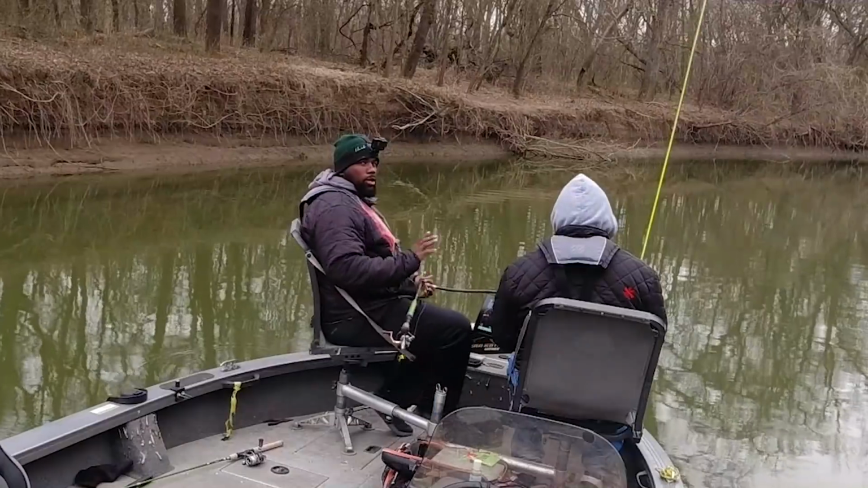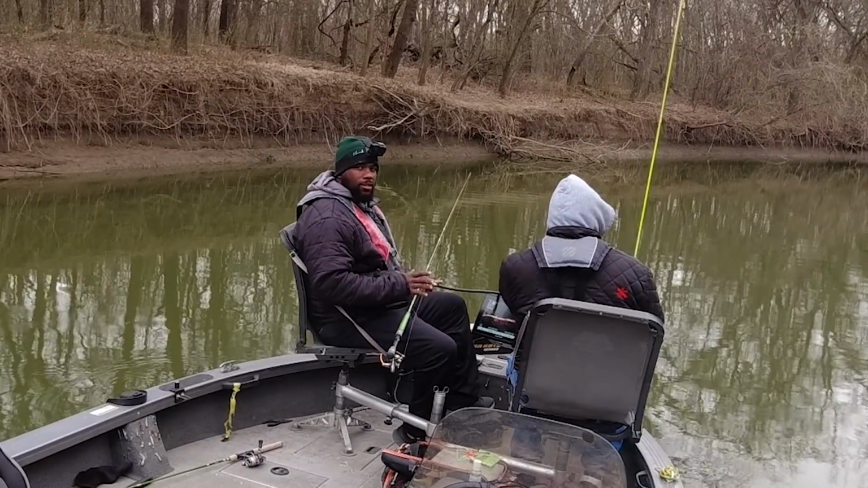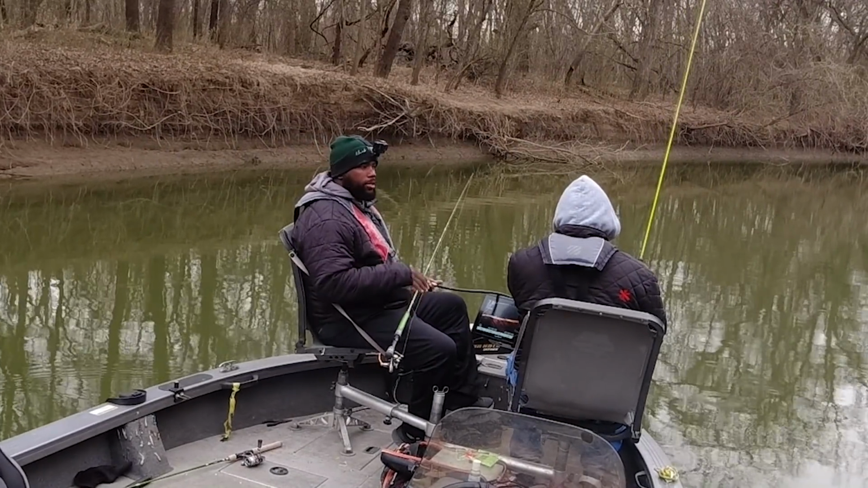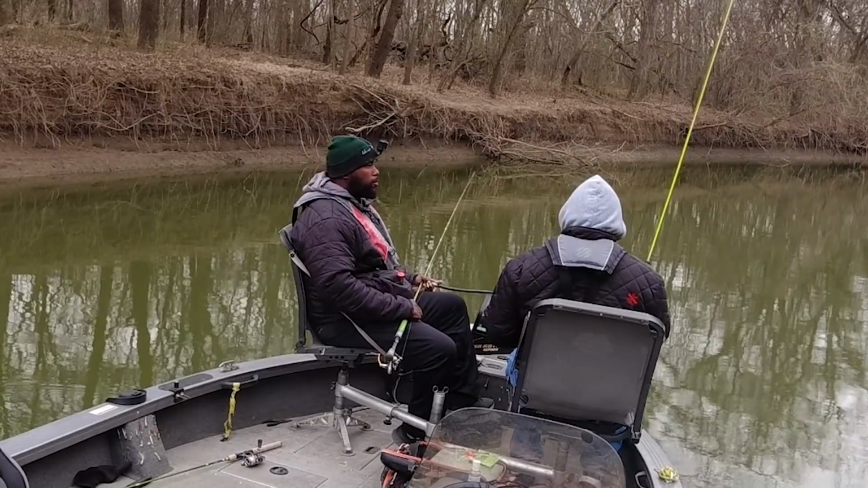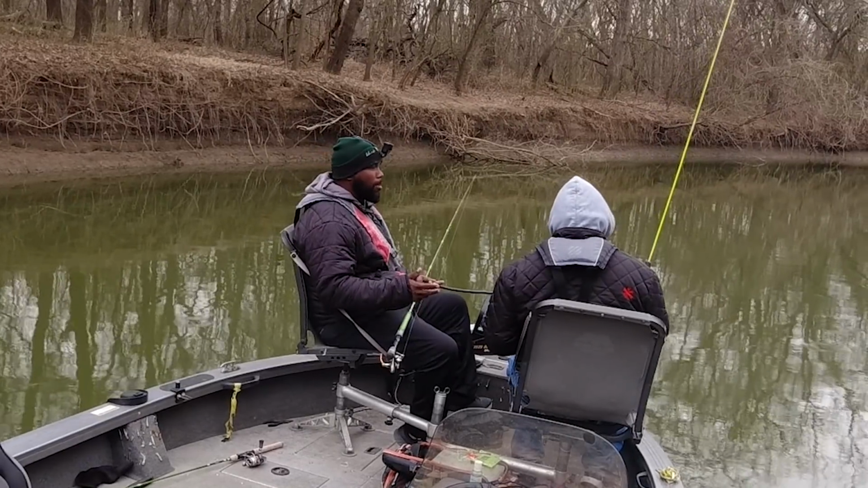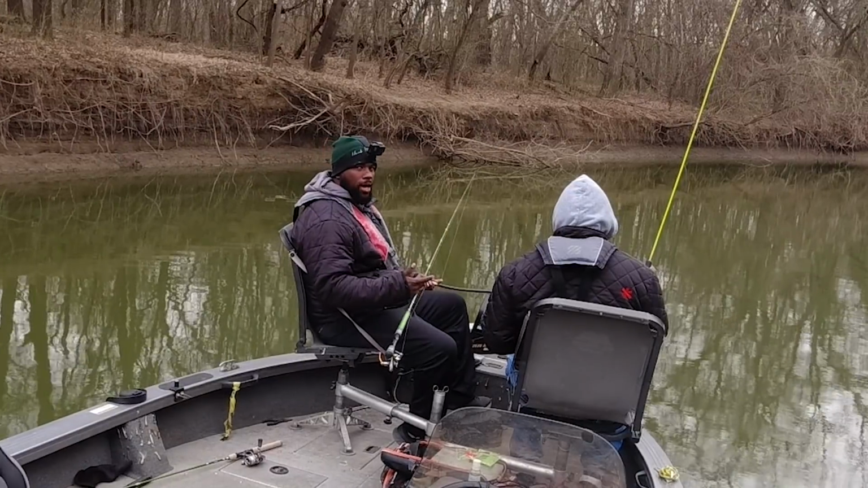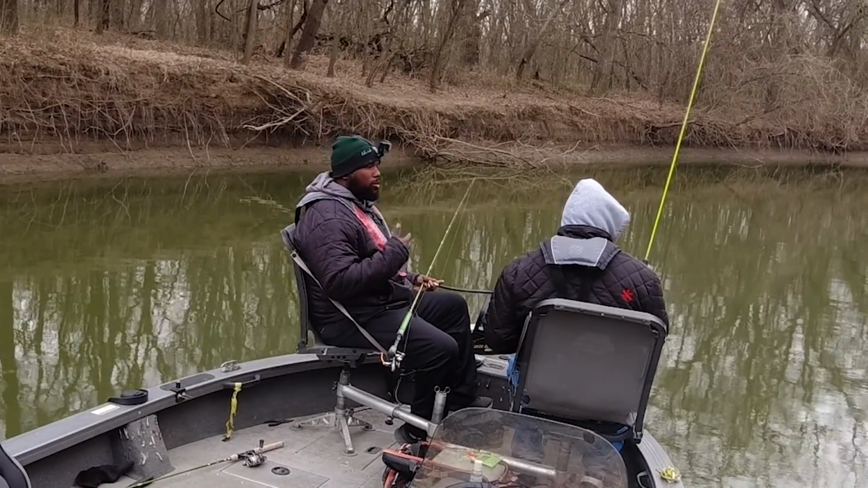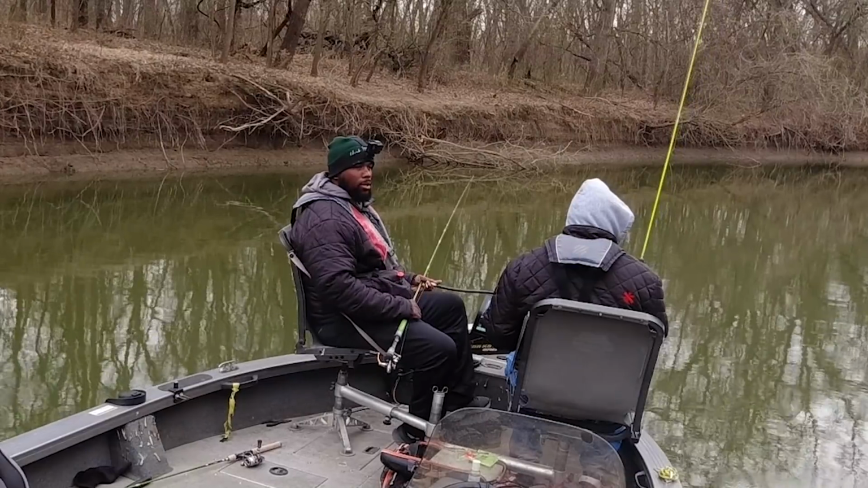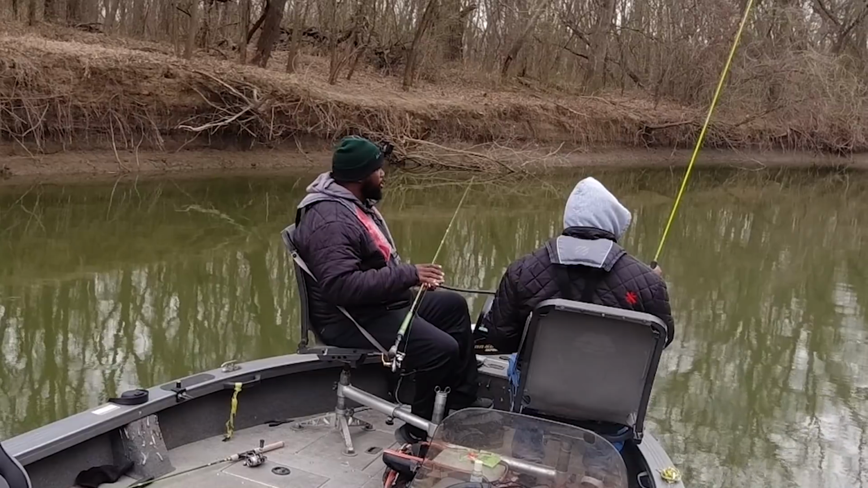Let me tell you something. One good thing about being in the creek, today the wind is about 10 miles an hour, but back here in these creeks, we don't feel any of that. So this is definitely a refuge for the crappie and also for the crappie fishermen this time of year, man. When the wind is high, you don't want to be battling the wind, or maybe you only have a small boat, or you're on foot, you're on the bank, man. These are the perfect conditions.